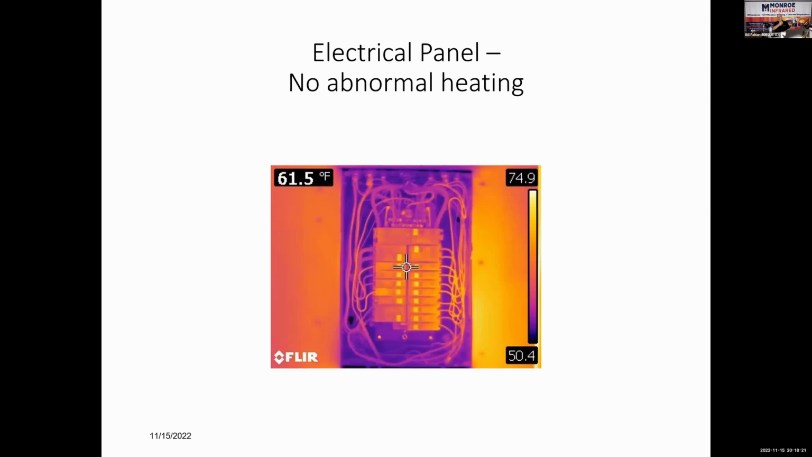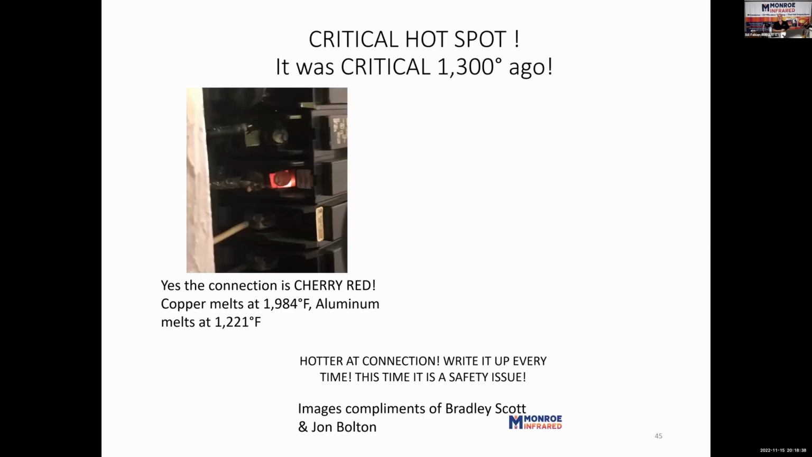This is an electrical panel in an occupied home. There's things running. There's no thermal anomaly to report with the infrared camera. You can see the scale on the right side goes from 50 to 75 degrees. Nothing hot in that panel. But just because you don't see one, here's another one. Here's that one I was just telling you about.